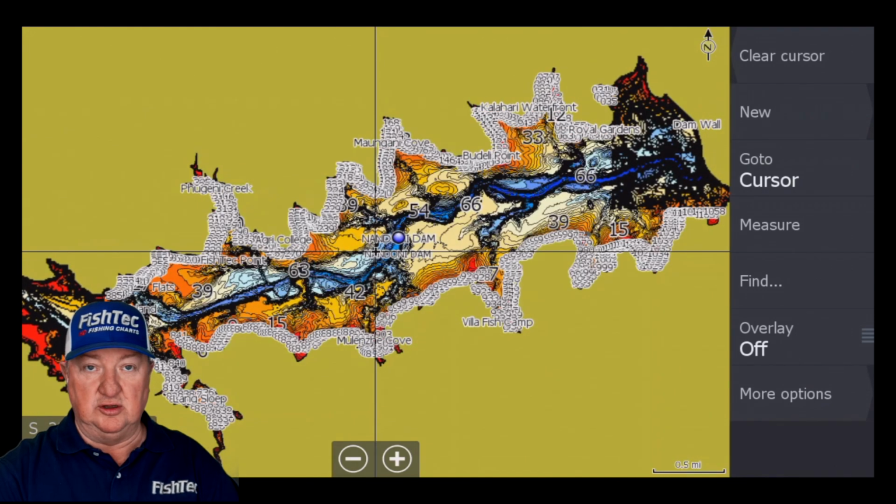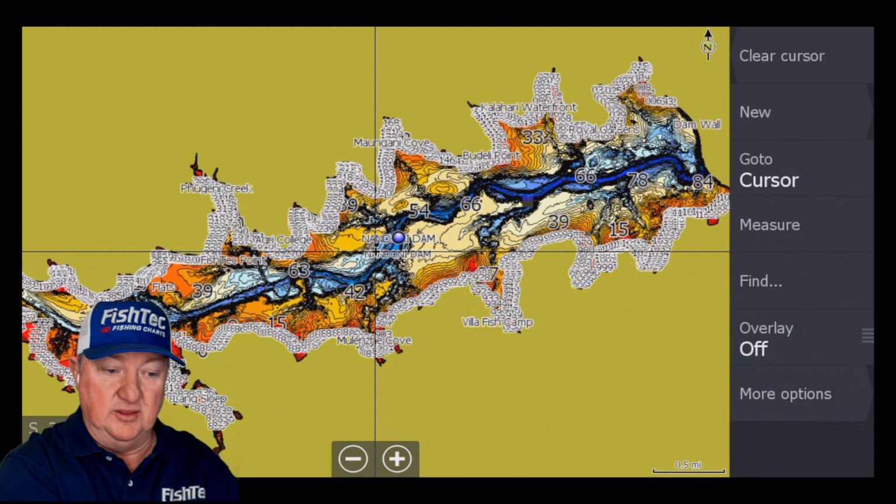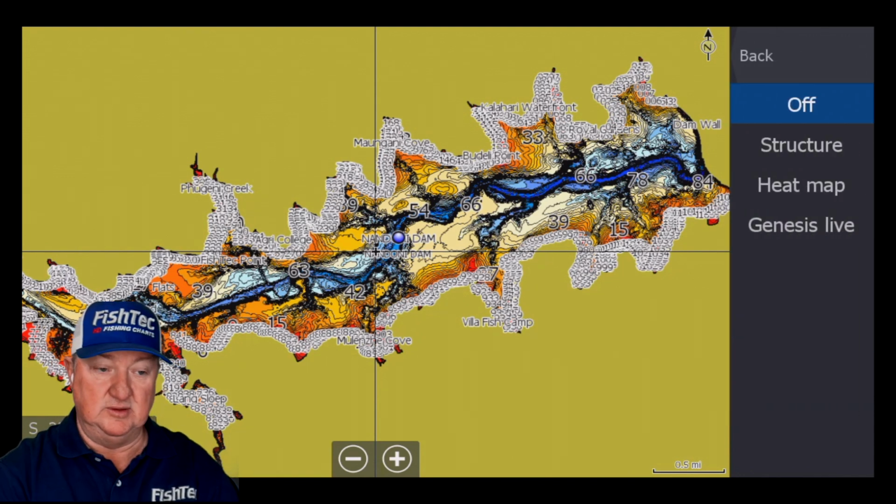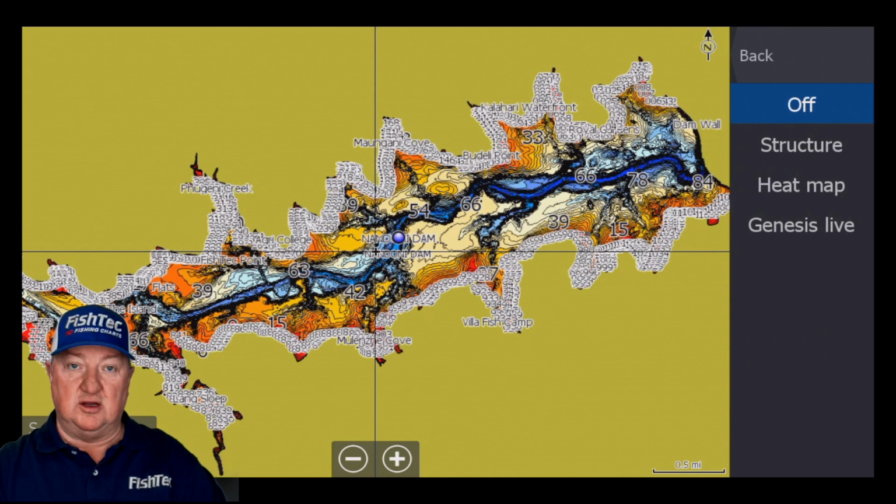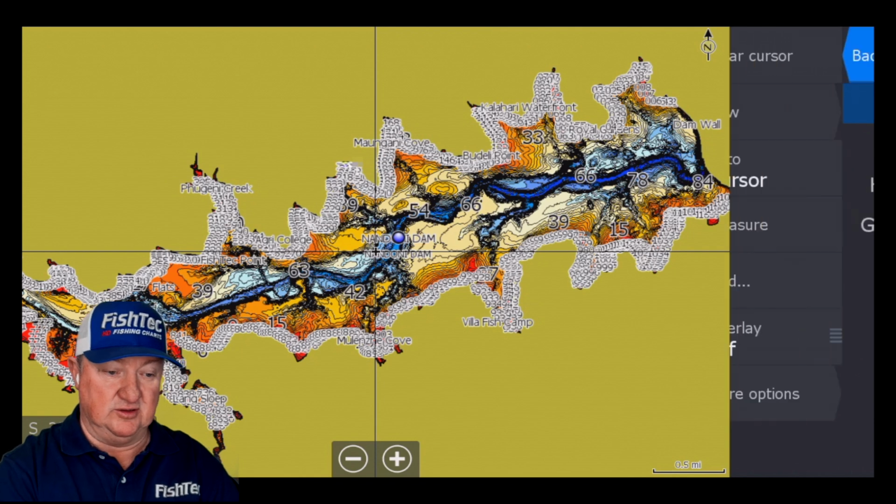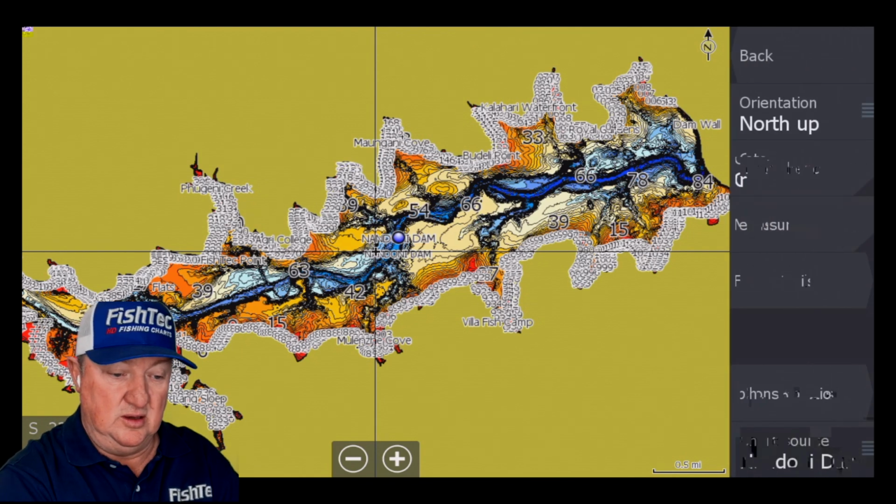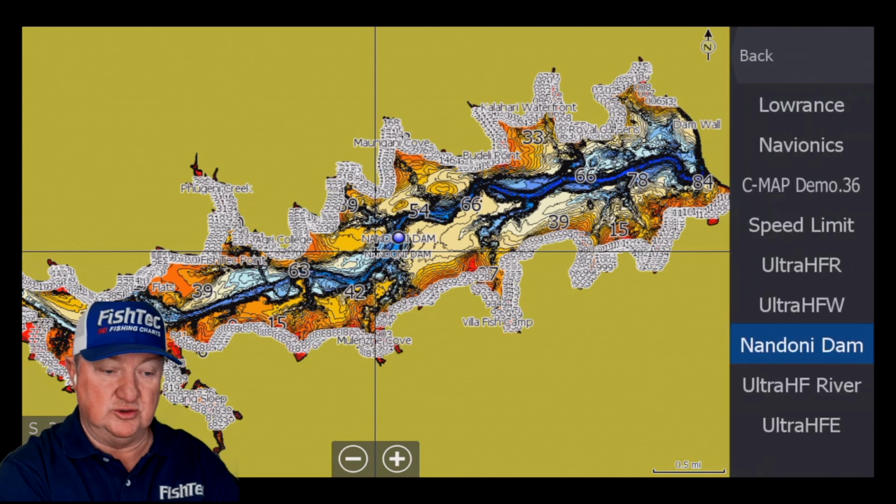Now, the first thing you do, we're going to turn on photo overlay. This overlay on this primary menu that I select here now, guys, if you have a Fish Tech chart in your unit, you never touch this. You never, ever, ever touch this. Do not turn this on, ever. That is not the overlay we're talking about. It's under more options. There's our chart source. Like I said, we're going to start with Nandoni Dam.